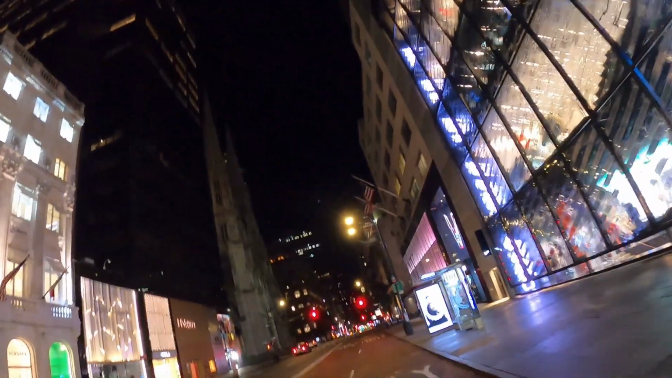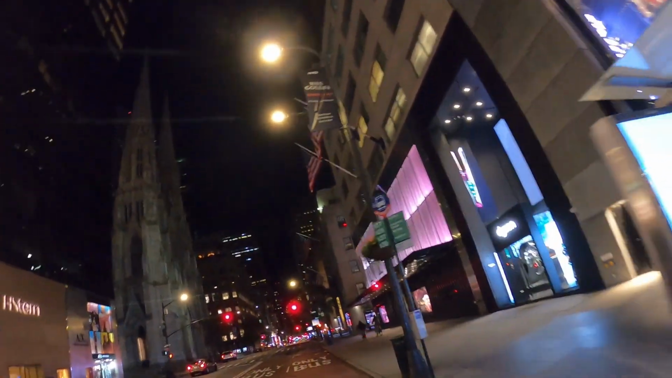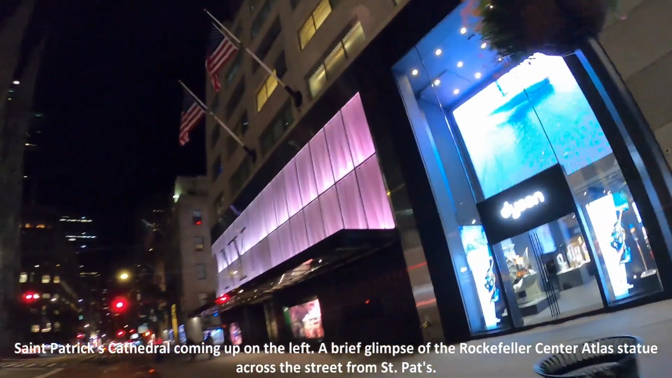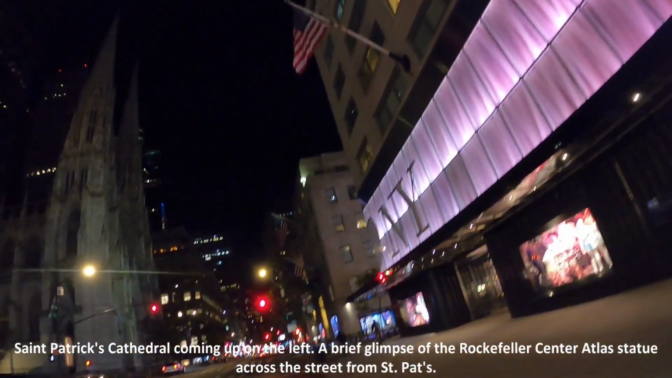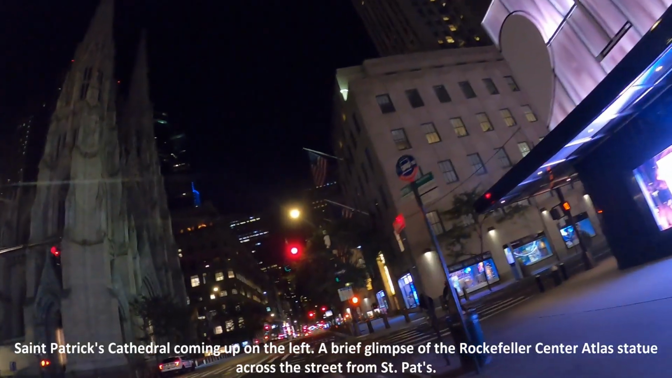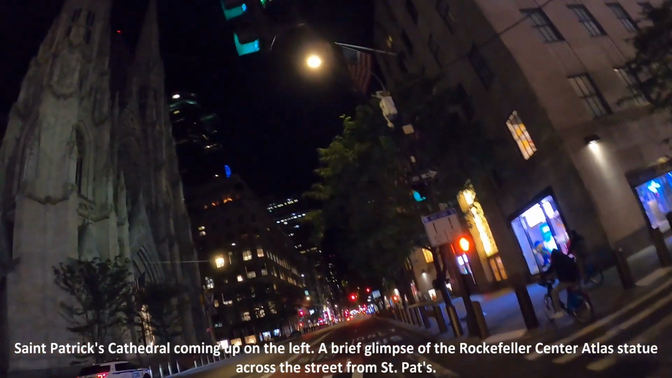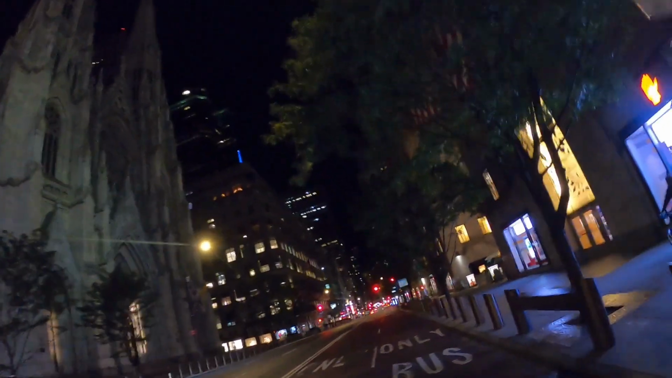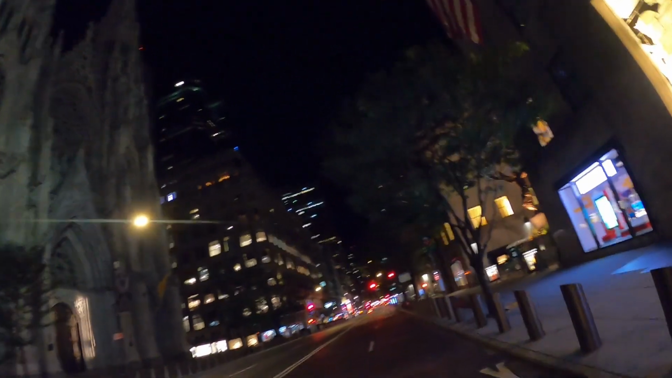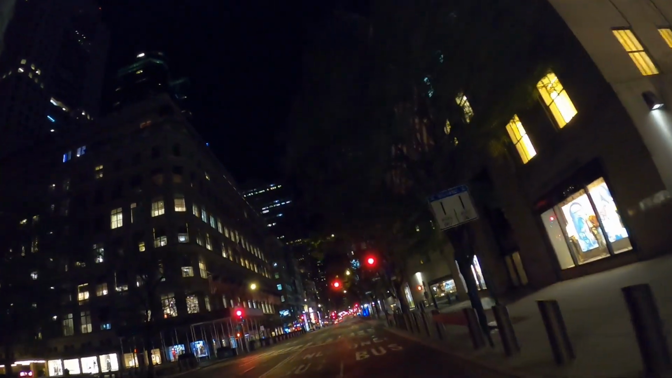I think this is much better though than the other camera, because I thought maybe the head movements might be distracting, but I think they're actually better, because you see more and I can talk about something I'm looking at, and just by looking at it you can see what it is I'm talking about.